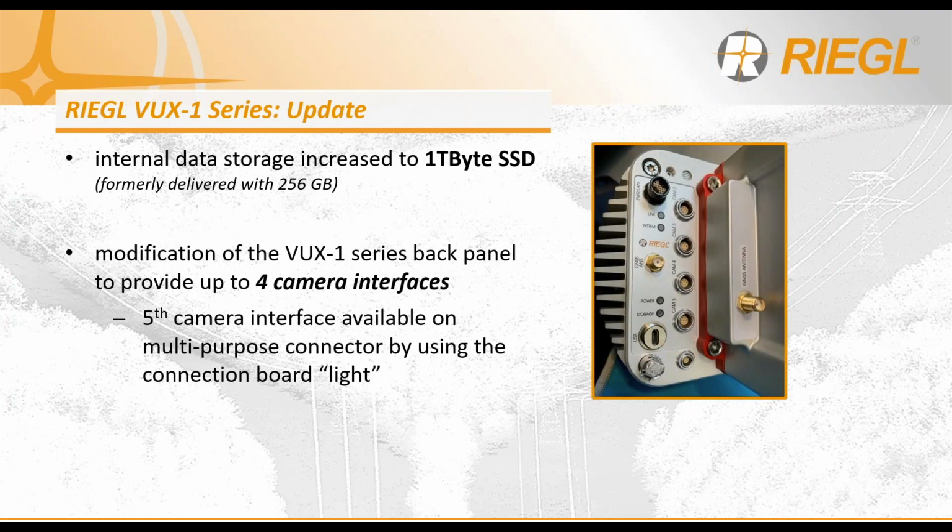In addition, we've modified the back panel where the scanner itself can support up to 4 camera interfaces directly. If 4 cameras are not enough for you, we also offer a 5th camera interface by making use of the provided cable and the connection board light and its corresponding camera port.